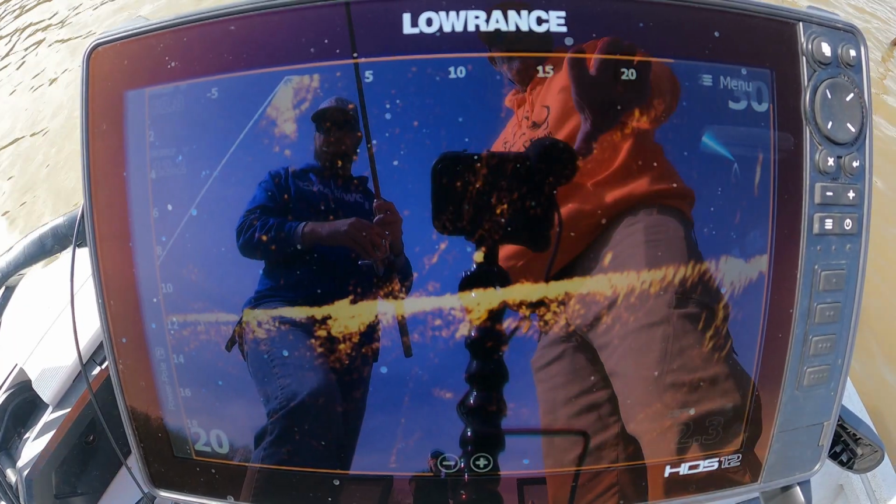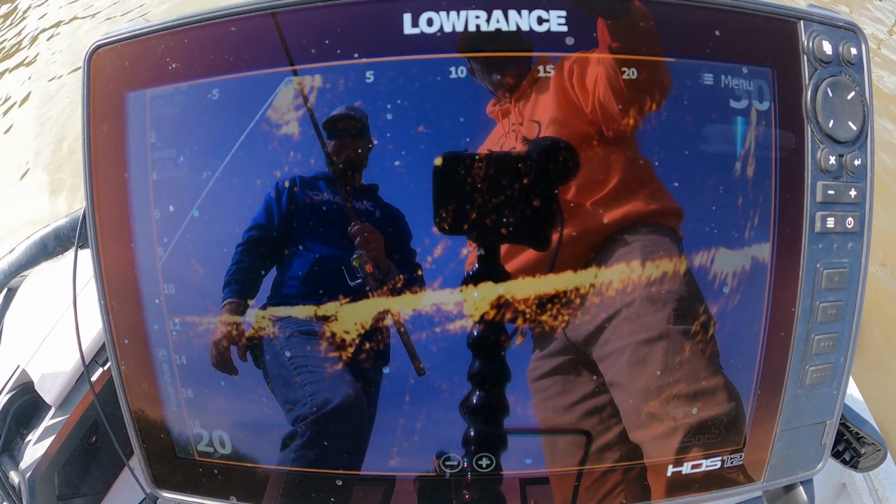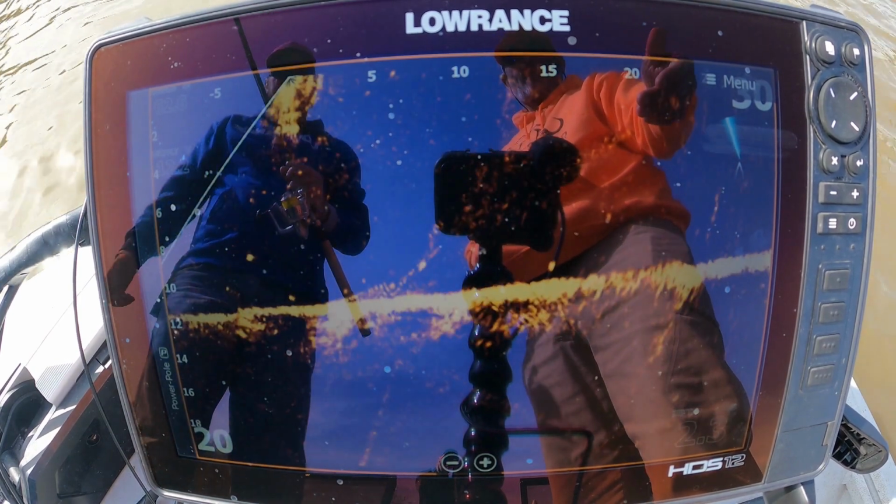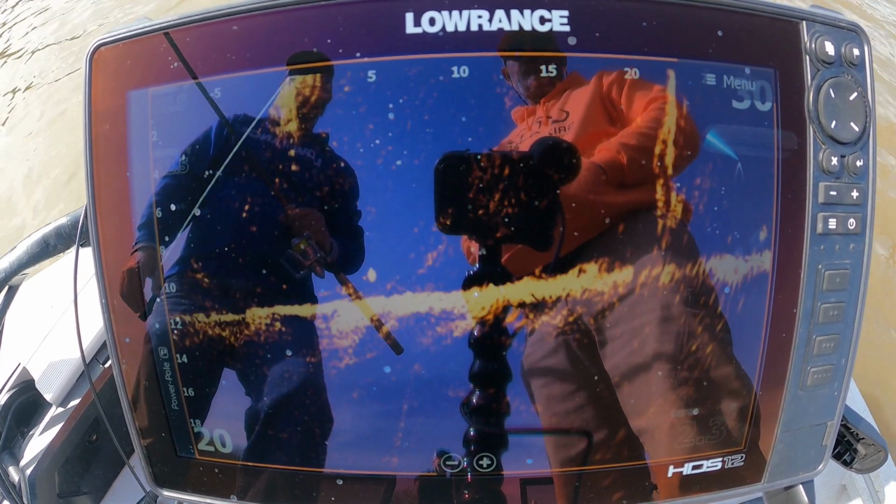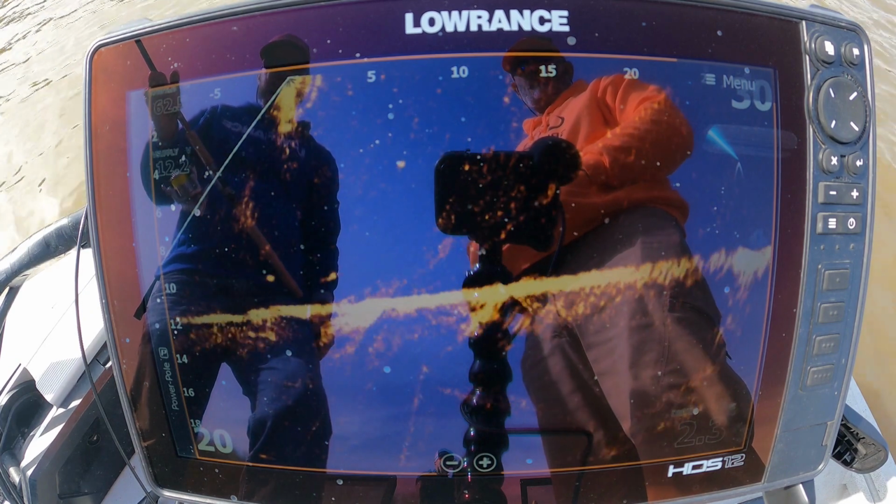Now what are you doing real quick when you first get it and you turn it on? Is it kind of pretty much set to go? Yeah, I mean, it's pretty much ready to rock and roll. I mean, it's all going to be user preference is the only settings that you're really going to change.